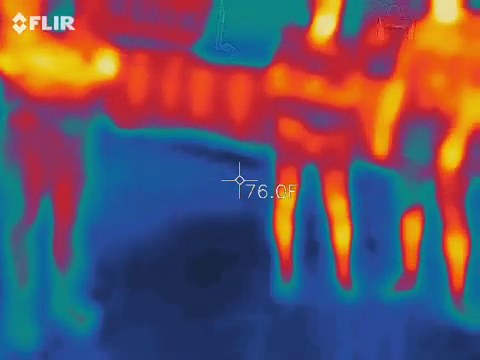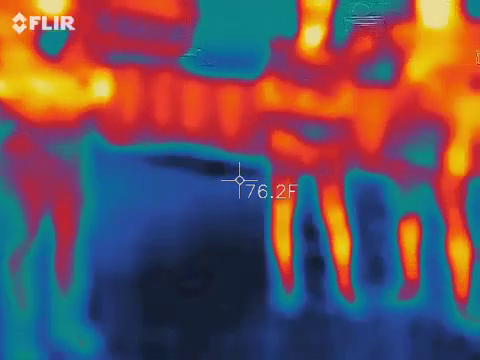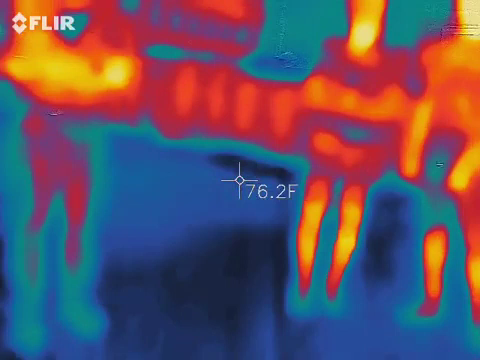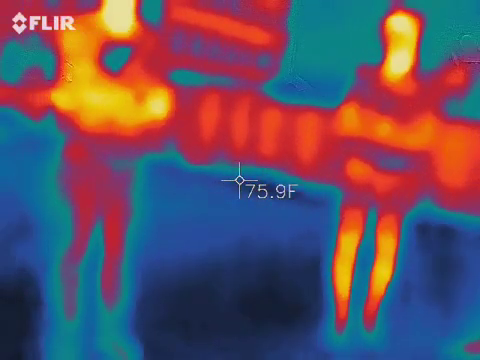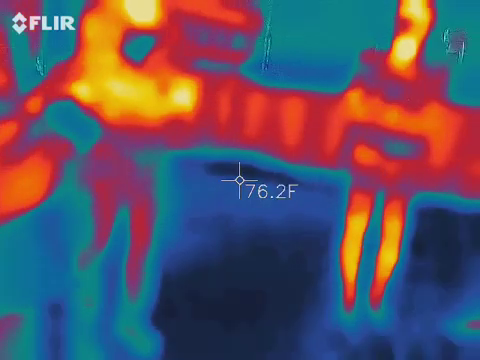It goes from like 70 to 80 real quick. I was going to say, usually a 10 to 15 degree jump, up or down, is when I get excited. So that's cool. If you guys caught it on film, then I'll be able to watch it.